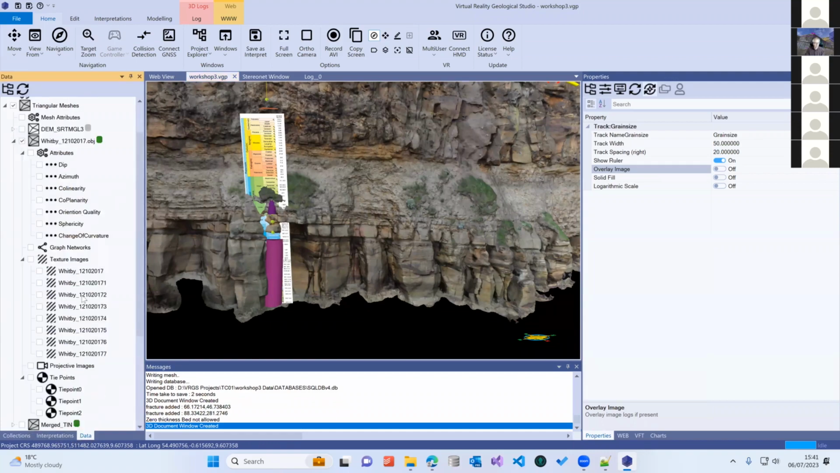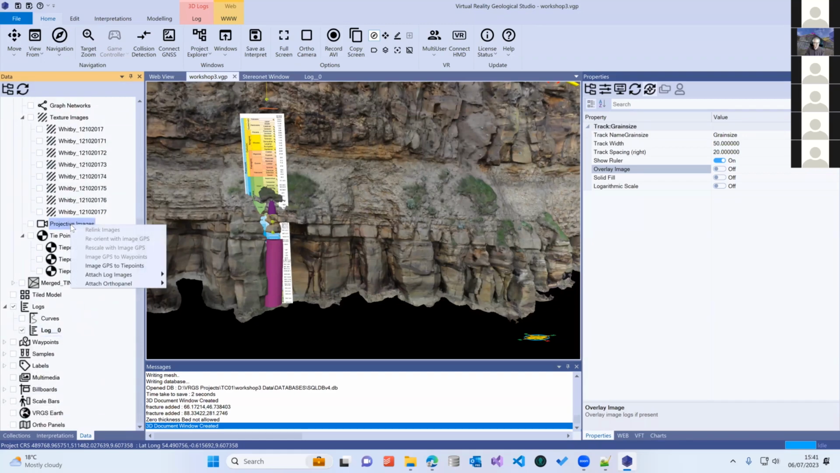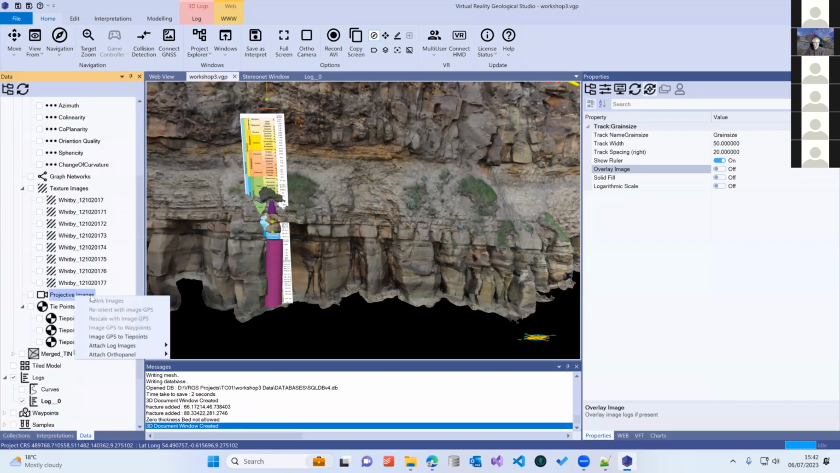If I remember rightly, there is a way of doing that as a projective image. I think we should be able to do this, but it's a long time since I've tried. Let's see if it works.